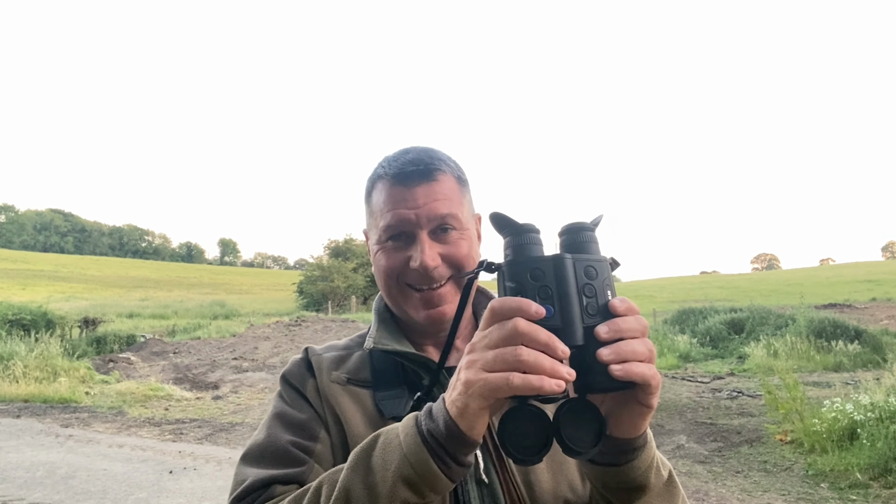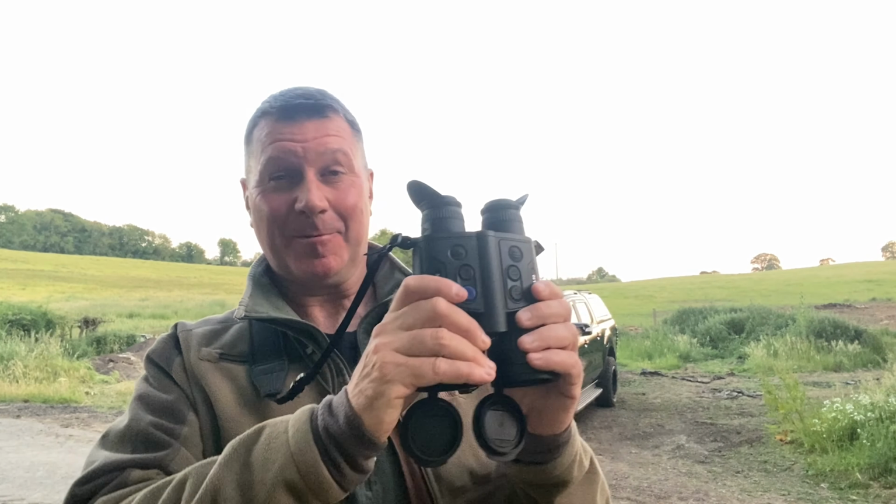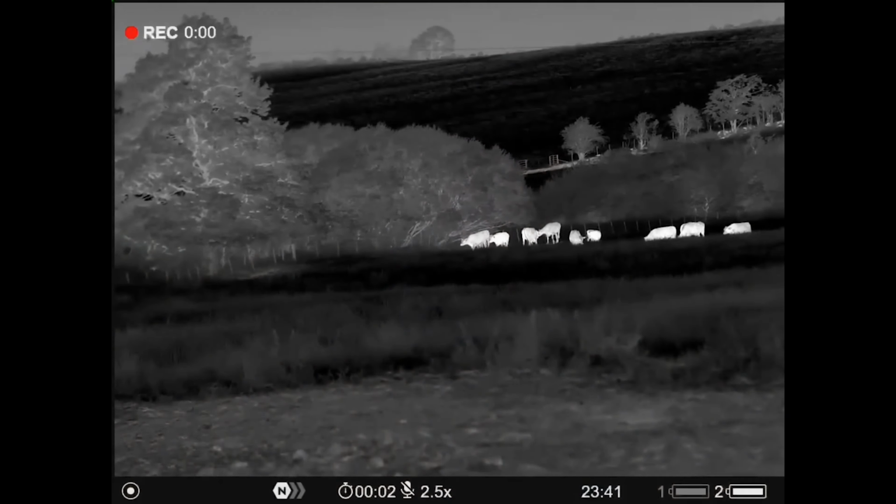Still light, it's nearly 20 degrees. I'm quite wrapped up, but that's because come midnight it'll drop to single figures, probably around 10 degrees. There's a wee breeze and it can get cold up in the hill, so best be prepared. So I'll go and get set up and get up in the hill and get some footage for you with this. These are unbelievable, so looking forward to getting some footage. Catch up with you later.